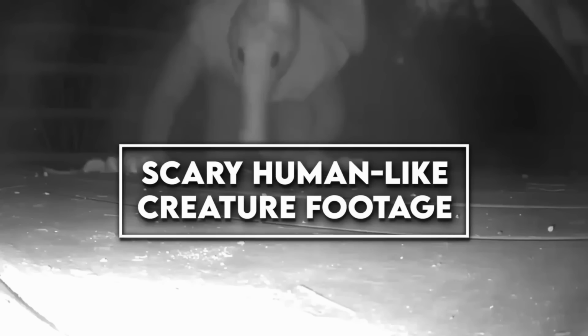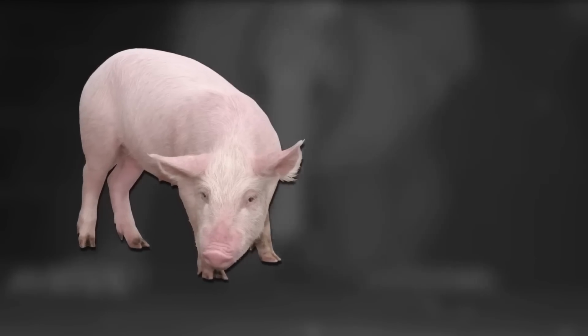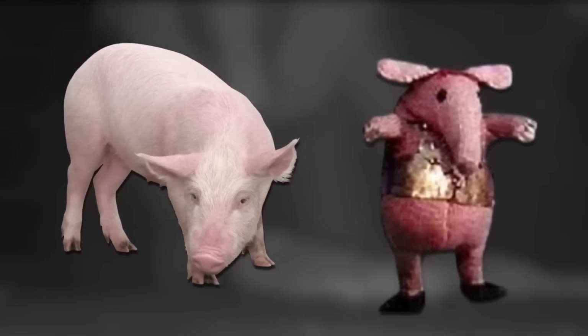Scary human-like creature footage. The footage captured by this trail cam is like nothing anyone has ever seen before. It has sparked debates and discussions among many, with some calling it a hoax, while others are shaking in fear. The creature in the video is humanoid in shape, with 2 legs and 2 arms, but moves with an unsettling fluidity reminiscent of a wild animal. Its head is shaped like that of a pig, and its hands and feet resemble those of the notorious clangers, known for their frightening appearance.